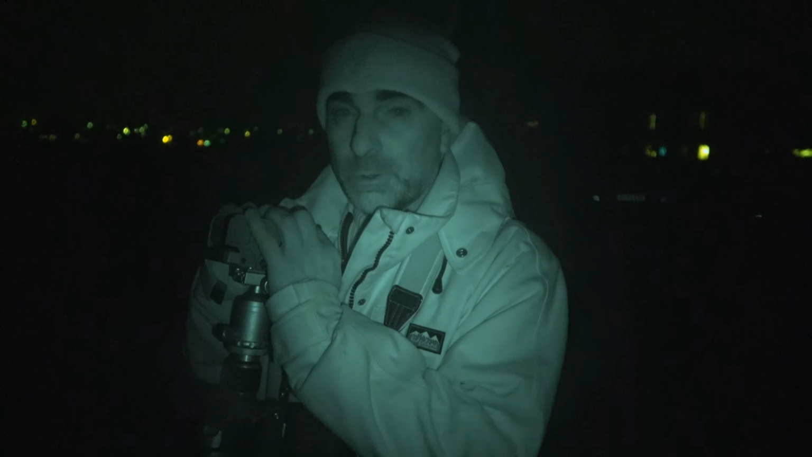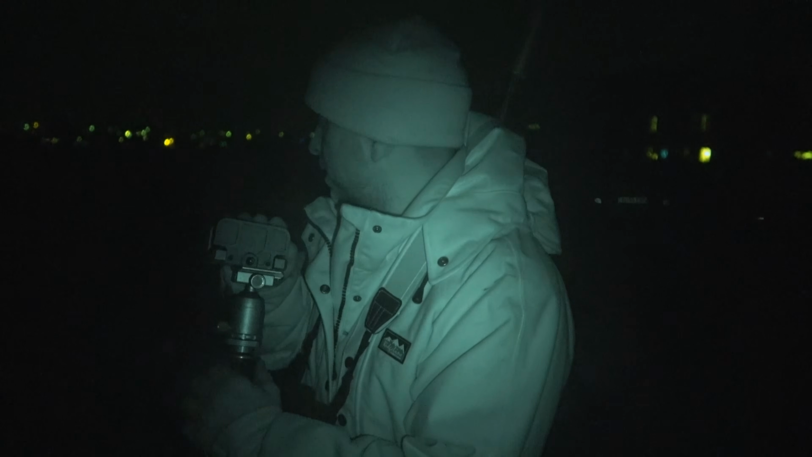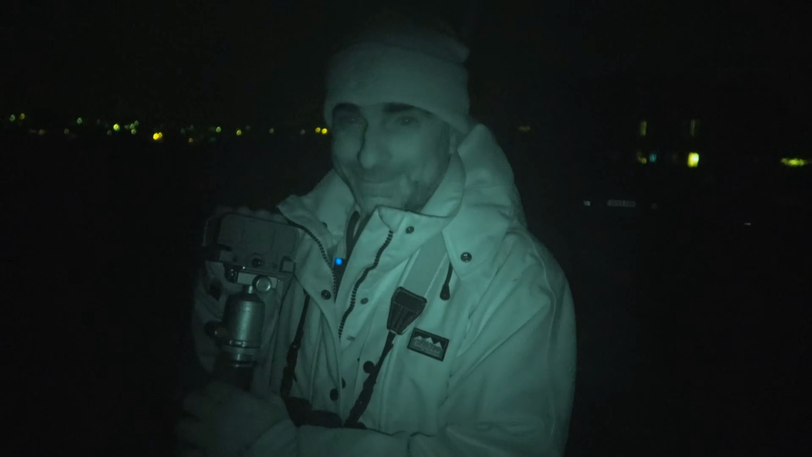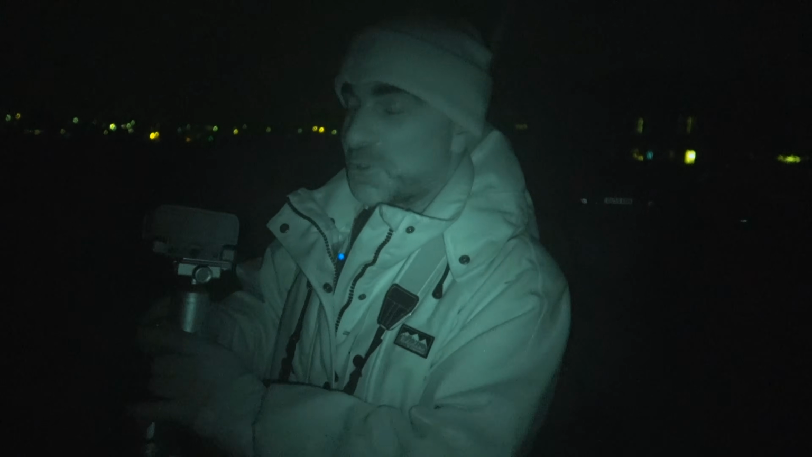Luckily we've got the right sort of gear on to keep the weather out, so it's not too bad. But I just don't like getting the rifle all wet, especially with thermal and electrics and whatever. Water and electrics don't mix too well. So I think we'll knock it on the head before we get absolutely soaked anyway. But yeah, a good evening.